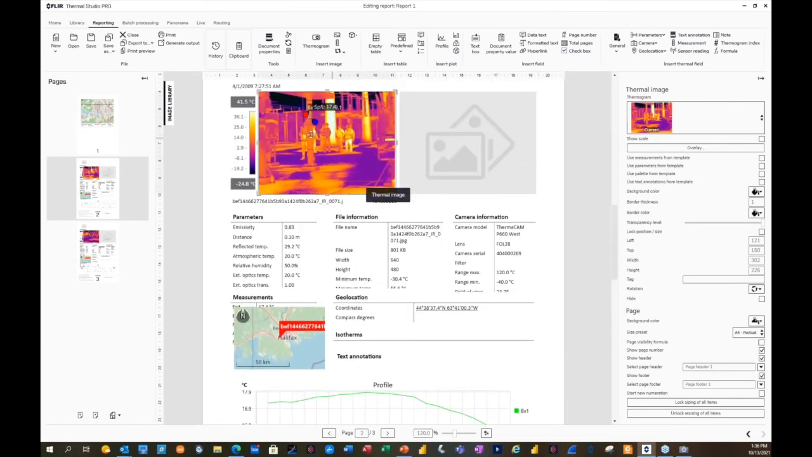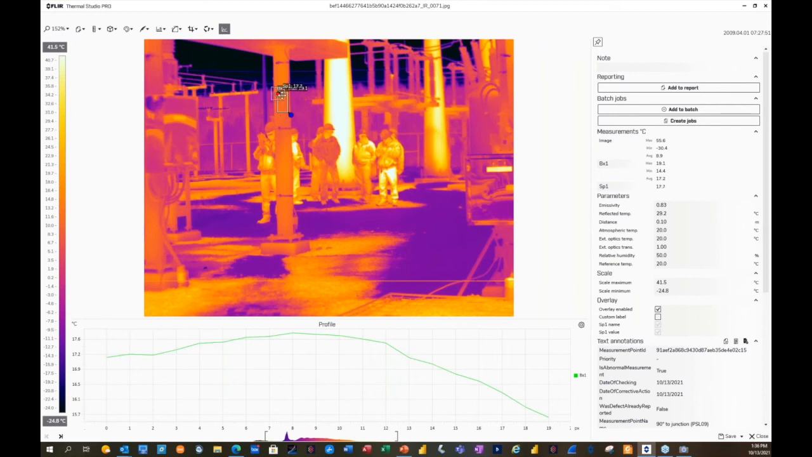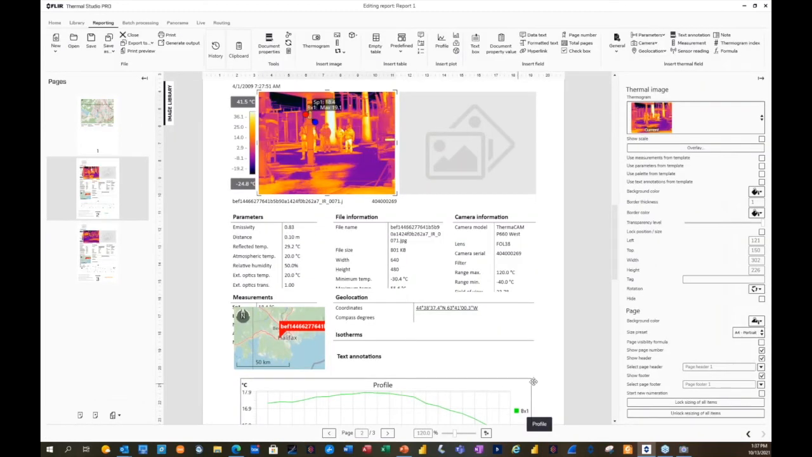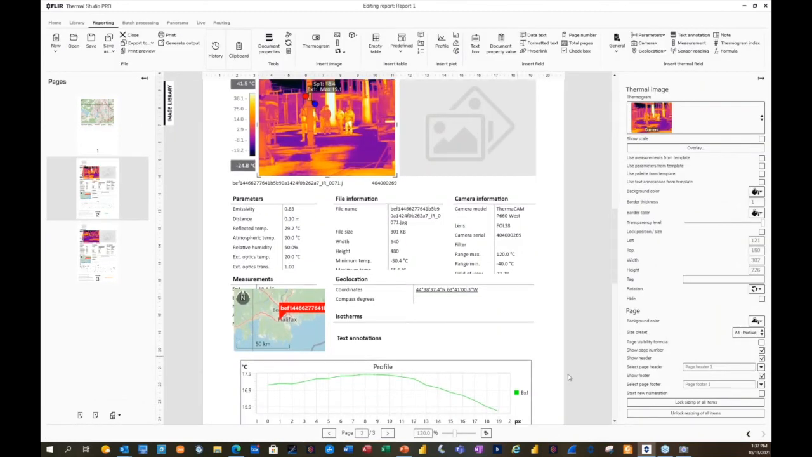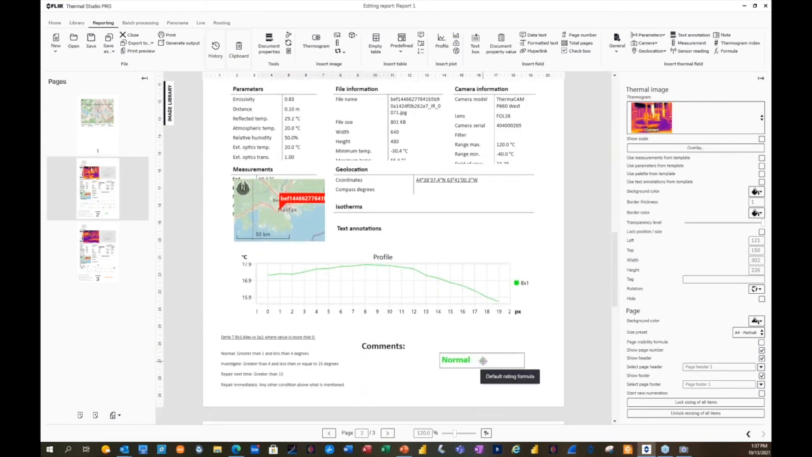Investigate. Sorry. Back here again, right in the same area, because this one's measuring max. Let's do it that way. There you go. As you see, the message automatically changes and the colors change.